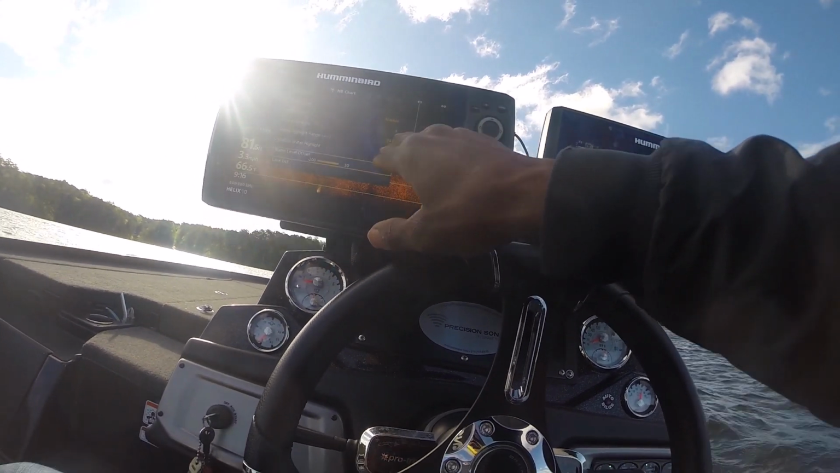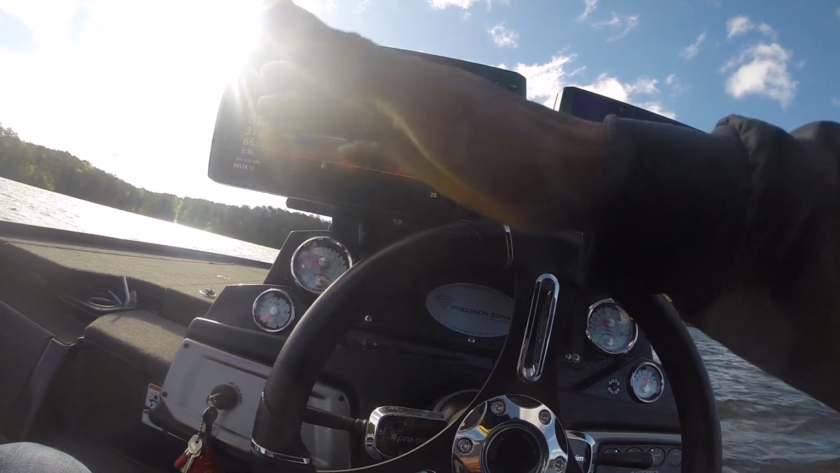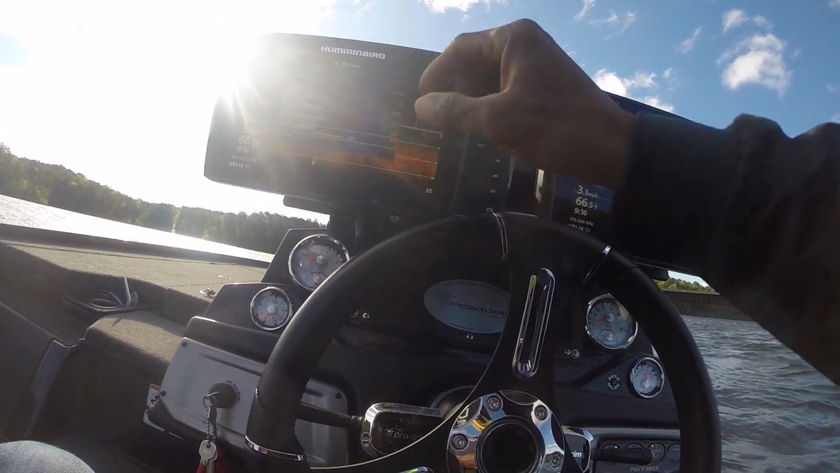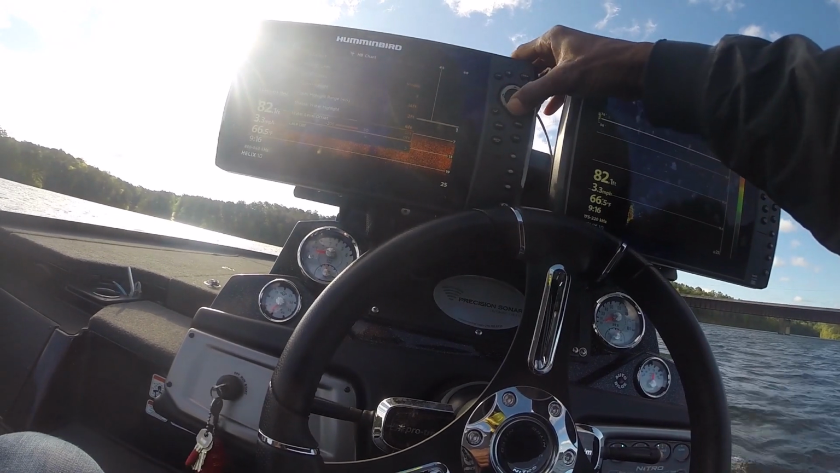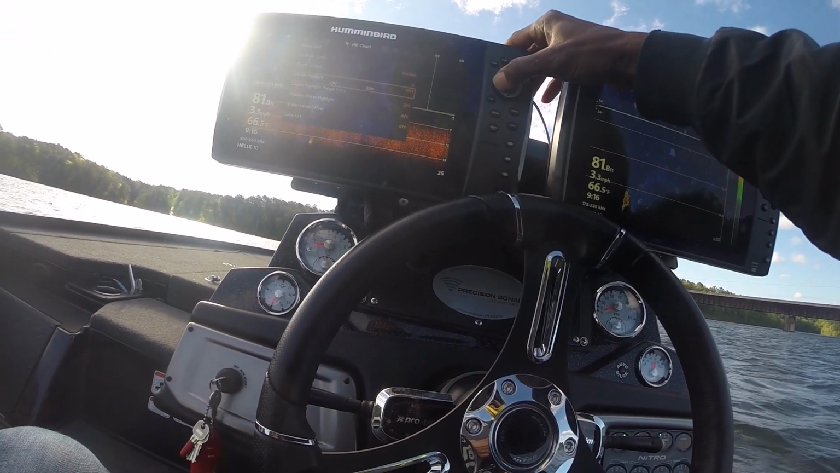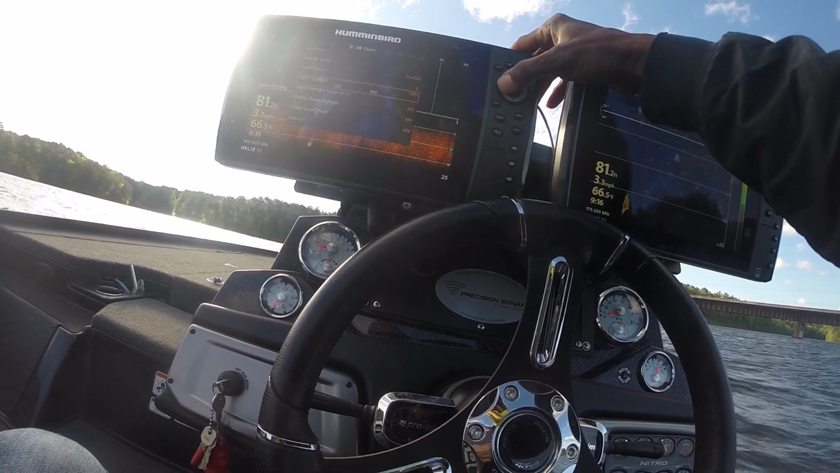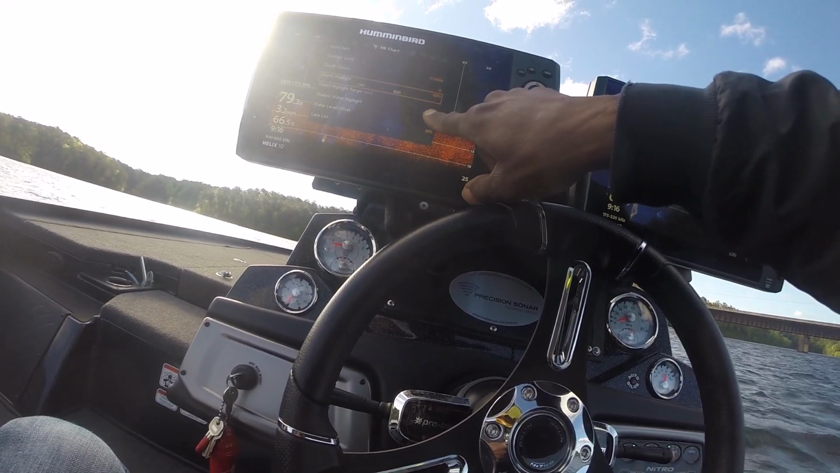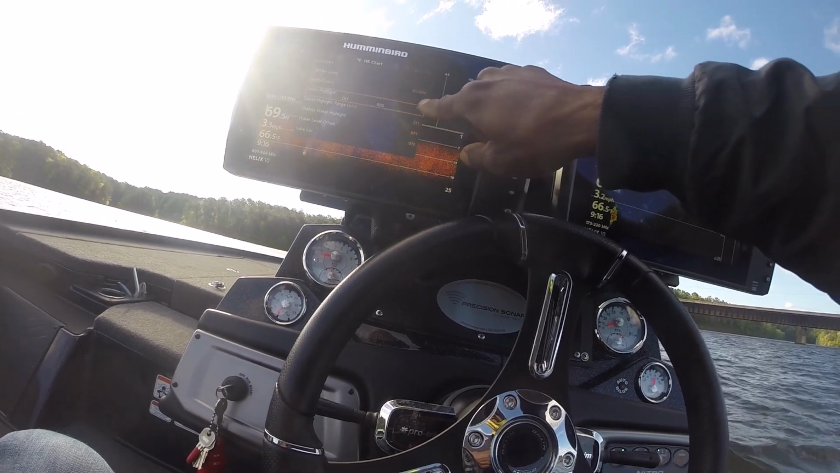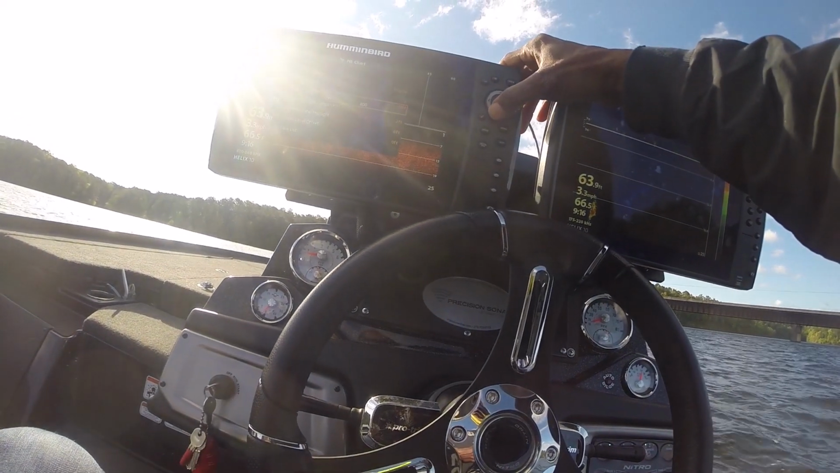I'm fishing for largemouth, so I want to stay kind of shallow. I want to fish probably in the 9 to 12 foot range, so I have that set on 14 right now. So let's drop that down to, let's see, 10, and then the offset plus or minus 2, so that'll go 8 to 12 feet. That's good right there.